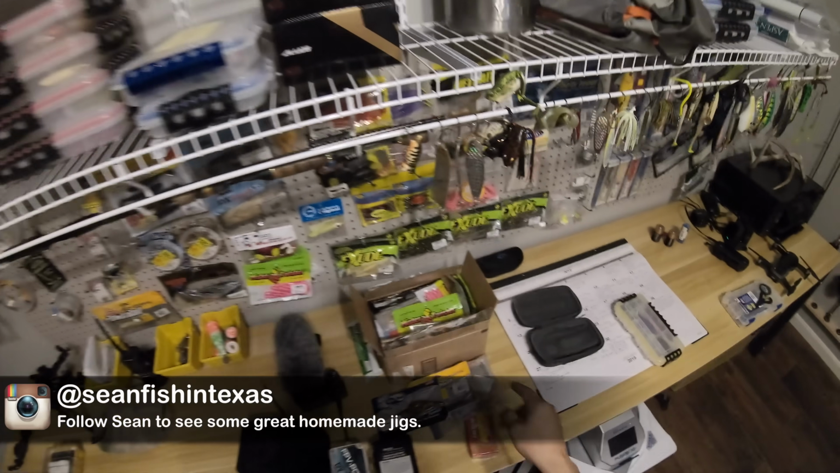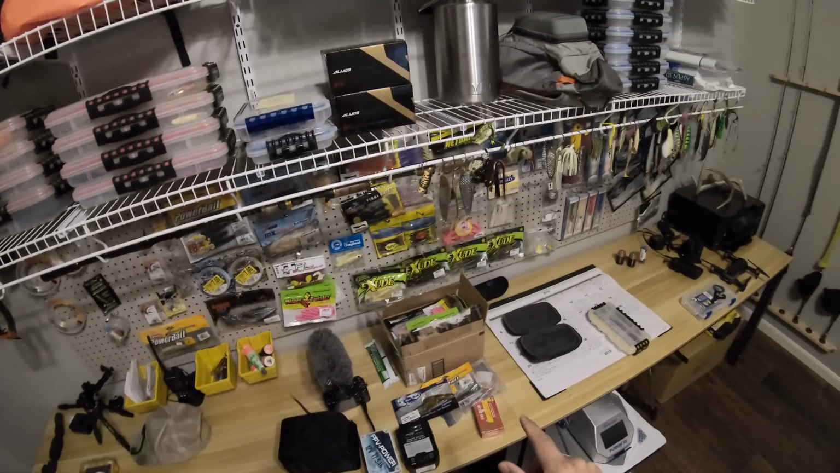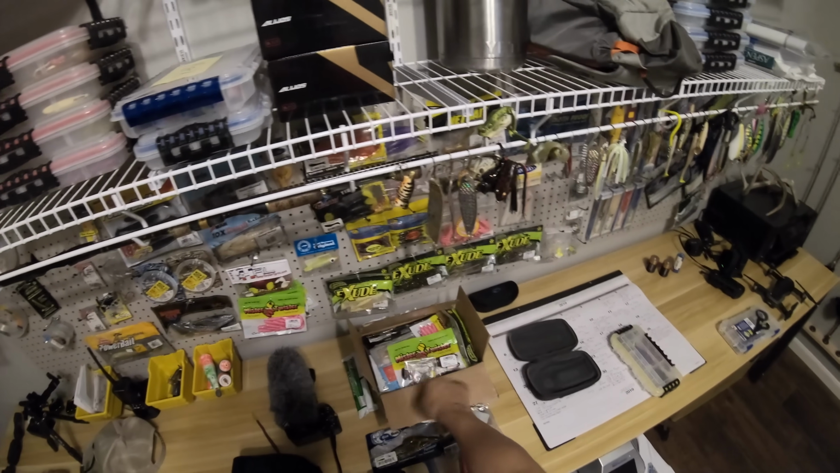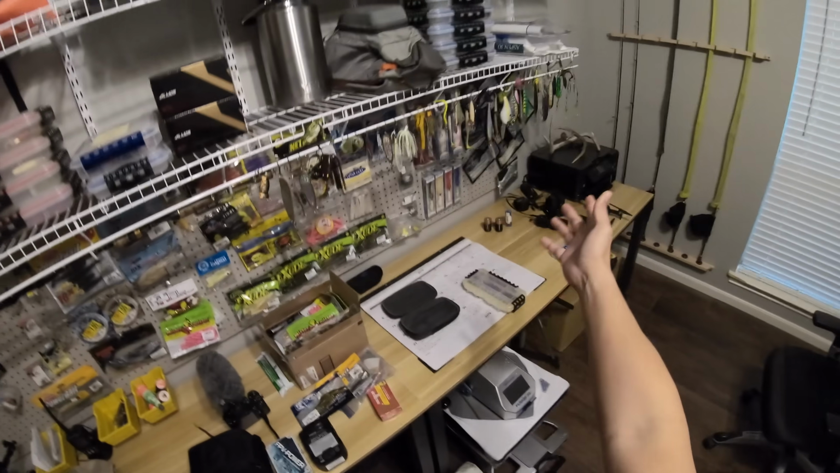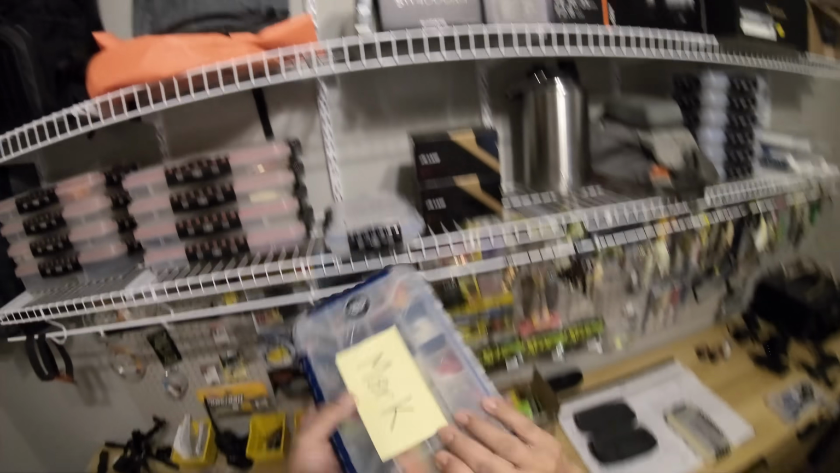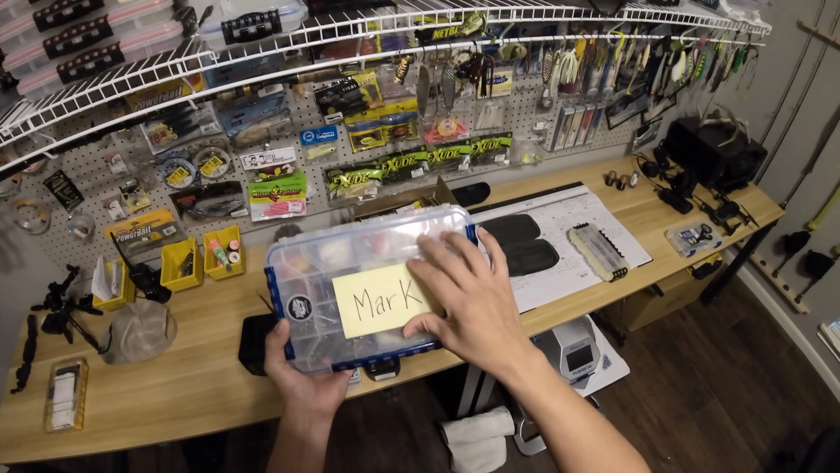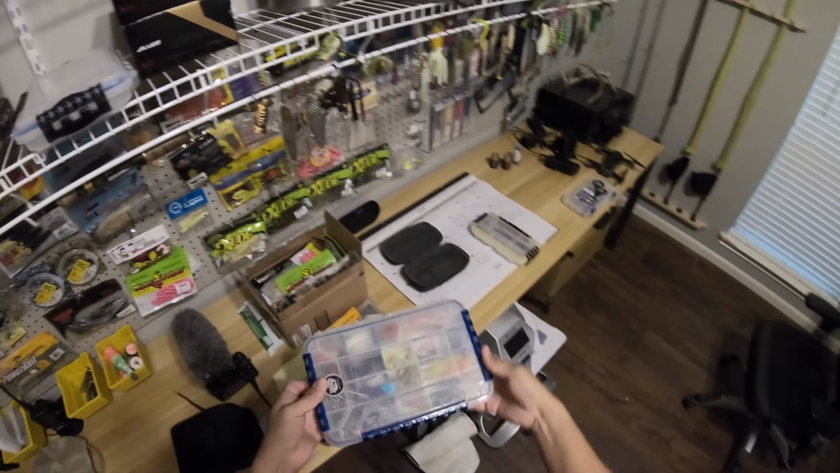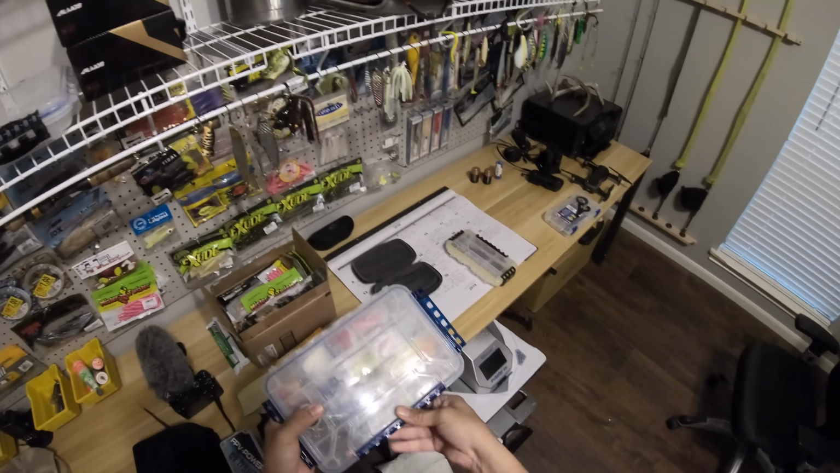Check out his Instagram. Sean has been generous, and he sent me and Christian lures. This one is actually Christian's box. I put my box up right here, and these are lures, like I said, that have been given to me by him. I think this is a pretty nice setup of lures to take out there and try.